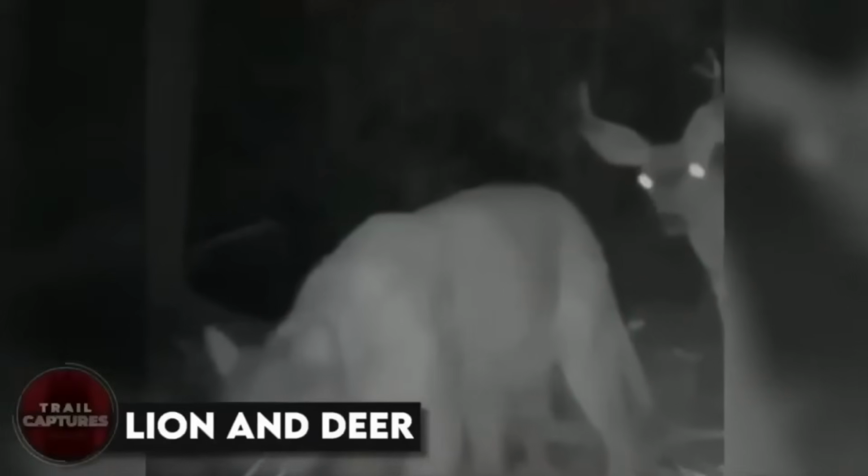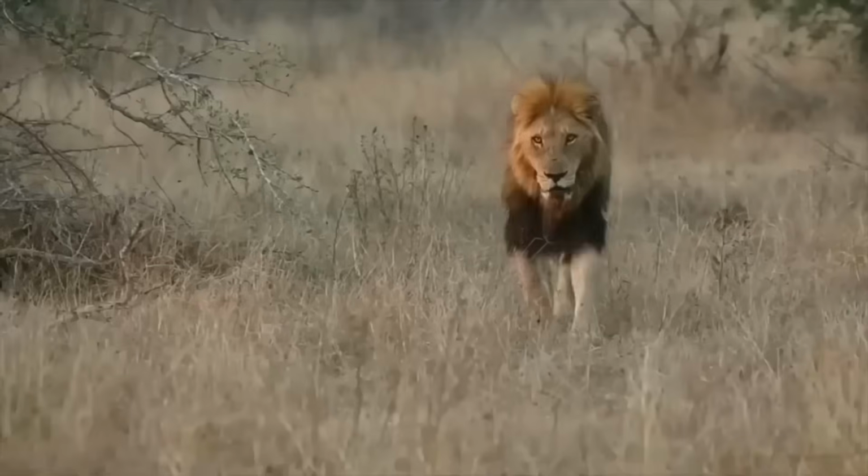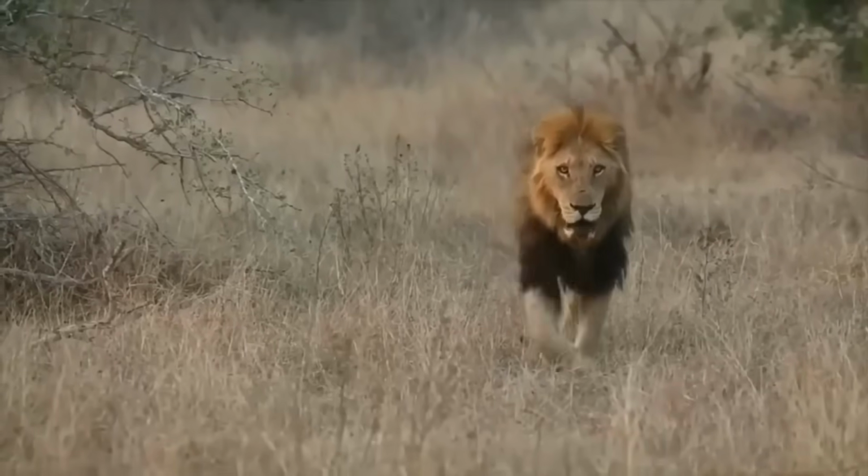Lion and deer. Take a look at this unlikely pair taking a leisurely walk through the woods. It's a lion and a deer. Can you imagine? This trail cam clip is truly special, considering lions are notorious predators and rulers of the jungle. Yet here we witness a deer fearlessly following a lion, as if they're old chums or something. Who knows what really happens in the animal world?